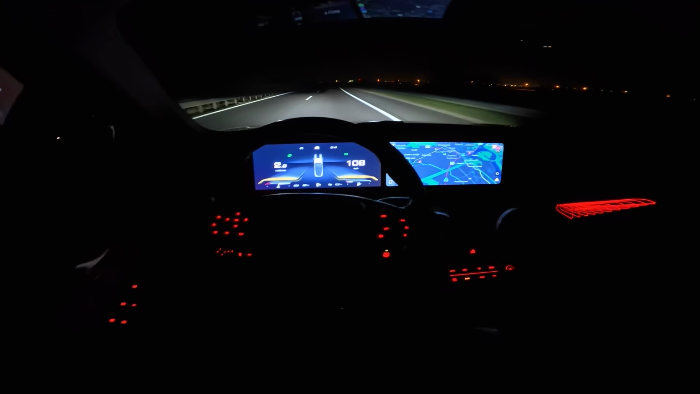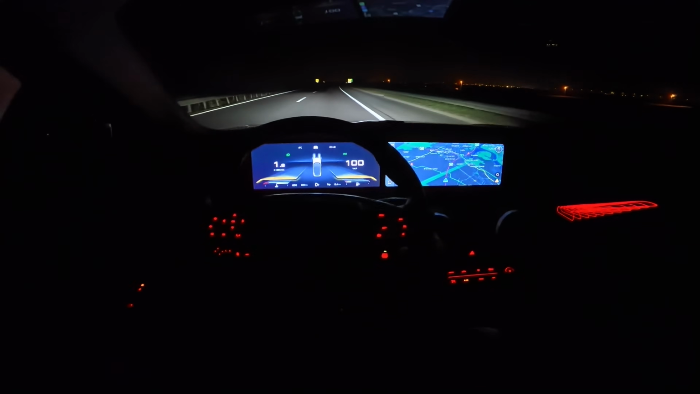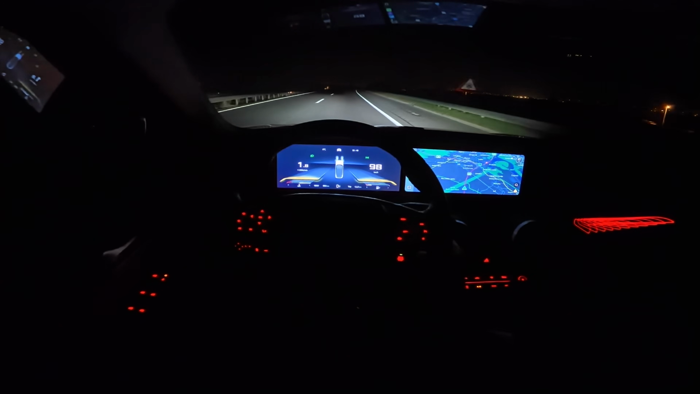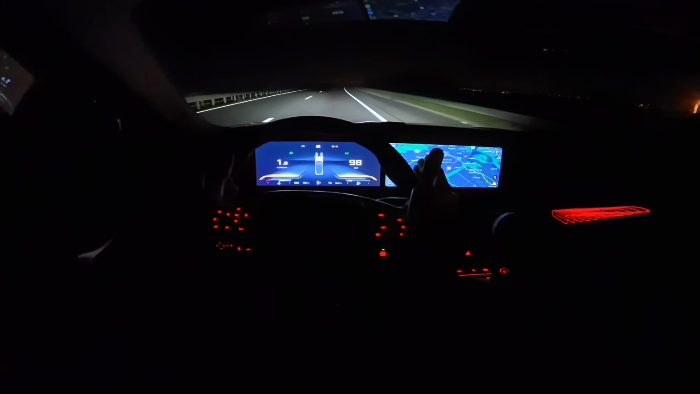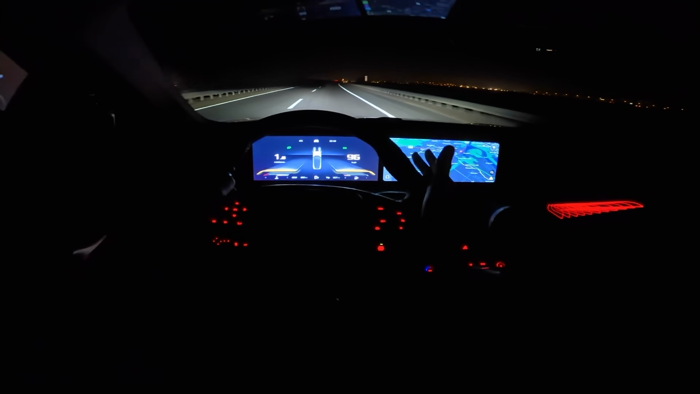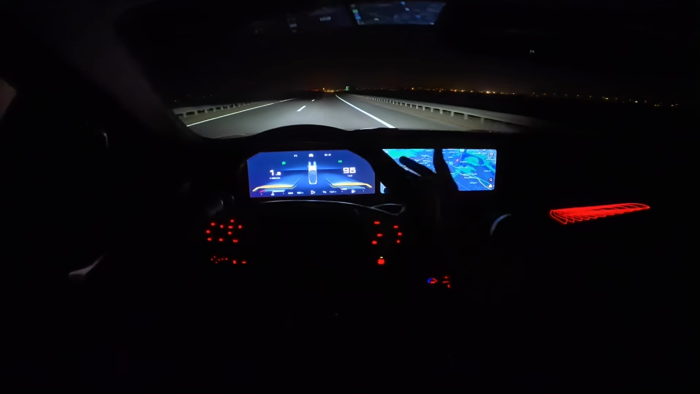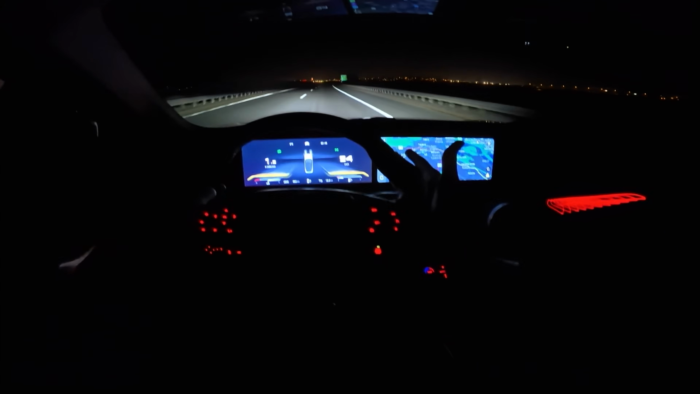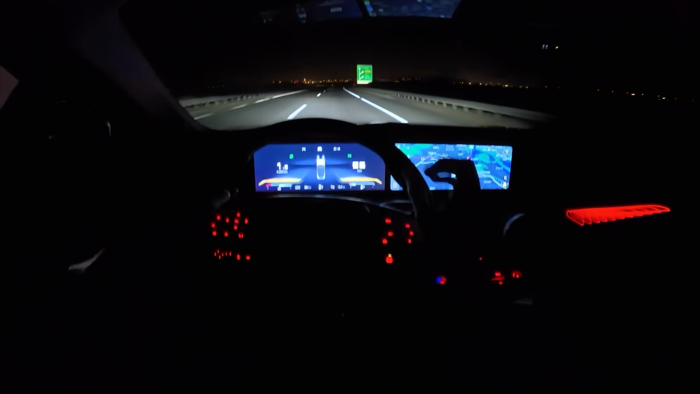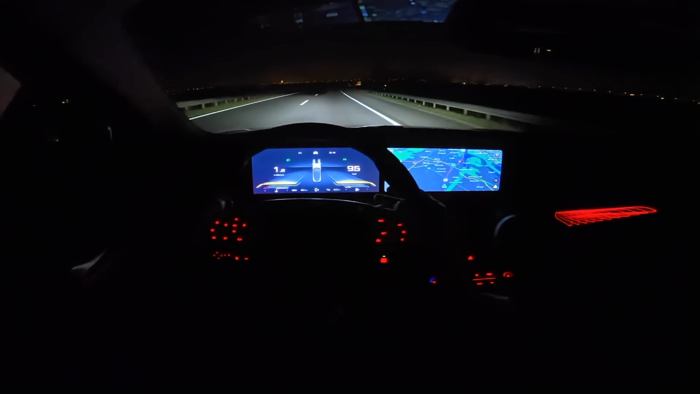Another good thing is there is no annoying speed warning when you pass a certain speed change. So that's mandatory in Europe. I'm not sure how the Chinese avoided that. I tested the Geely Starray, it didn't have that as well. But all European models and even some American models that I had on test, they have this new regulation, speed limit change. You need to be warned, and you need to be warned by sound when you're passing the speed limit.